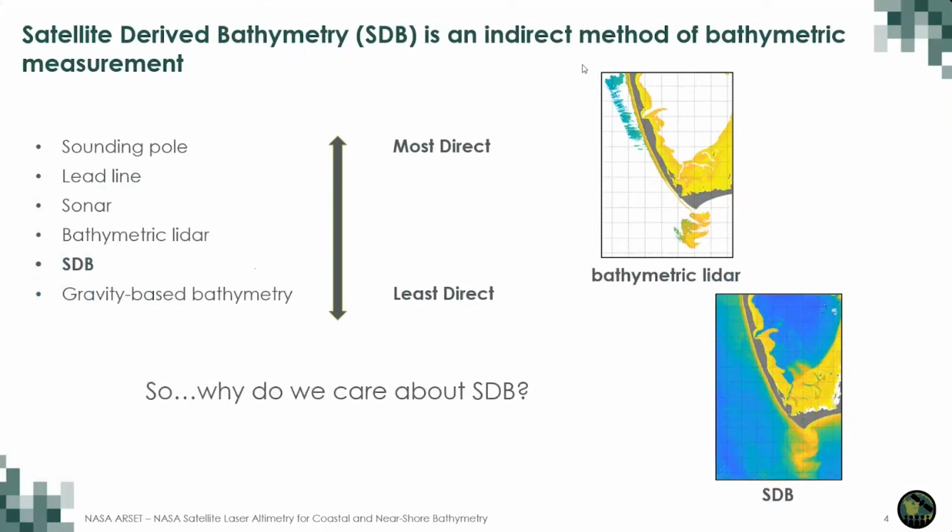So for those that did not catch Chris Parrish's talk in the morning, satellite-derived bathymetry, or SDB, is an indirect method of bathymetric measurement. And while it is not the most direct compared to multibeam sonar and bathymetric LiDAR, SDB is more direct than the gravity-based bathymetry. But given that, why do we care about SDB? The example on the right gives a good example of why it's important.